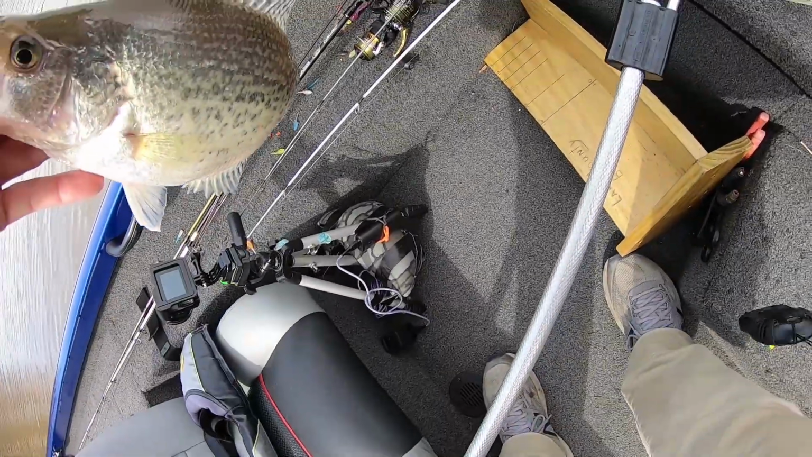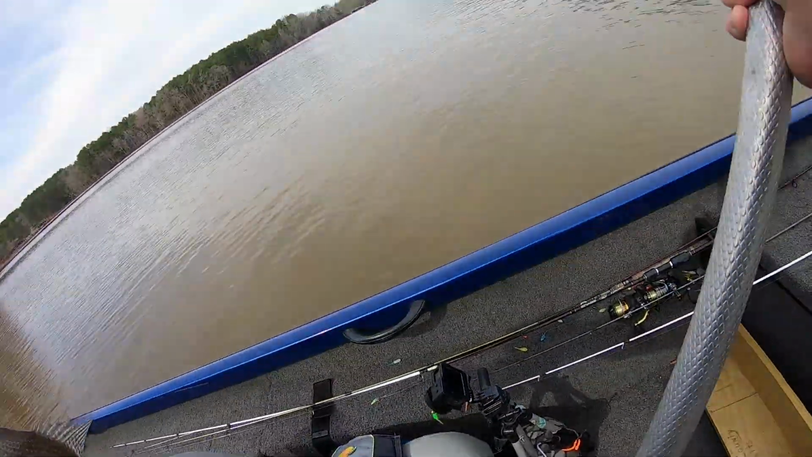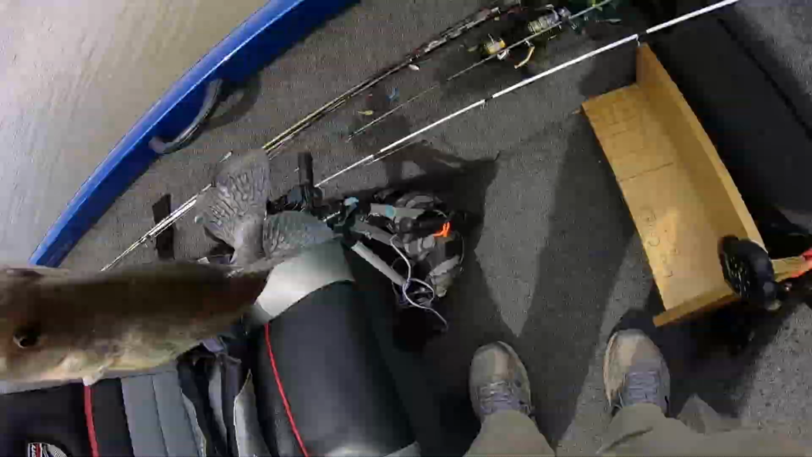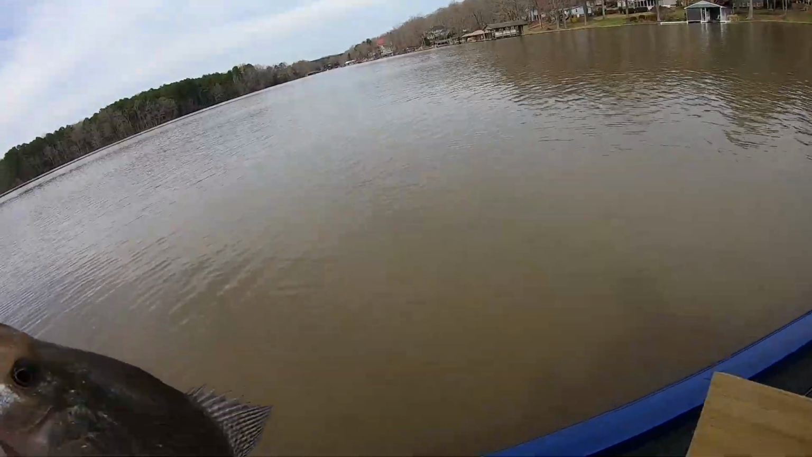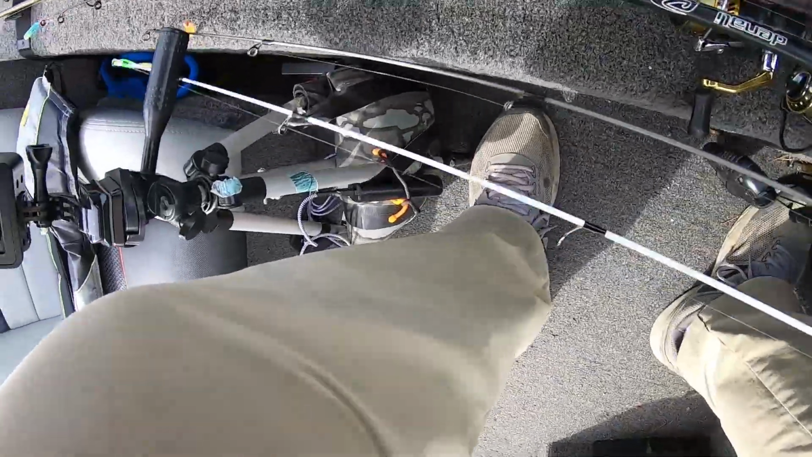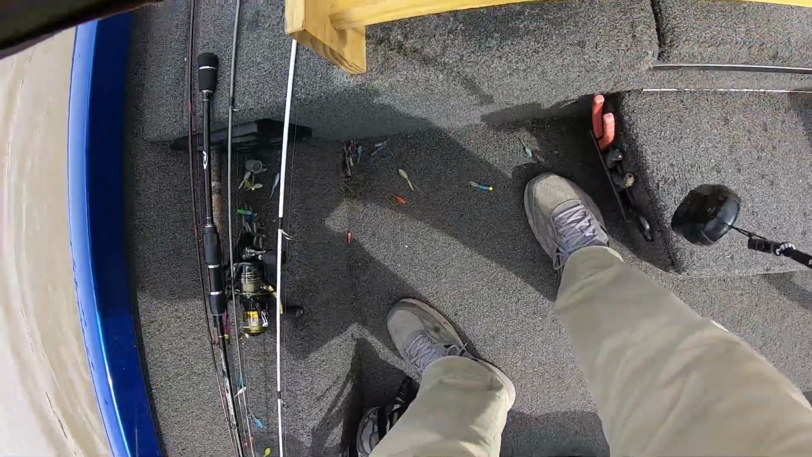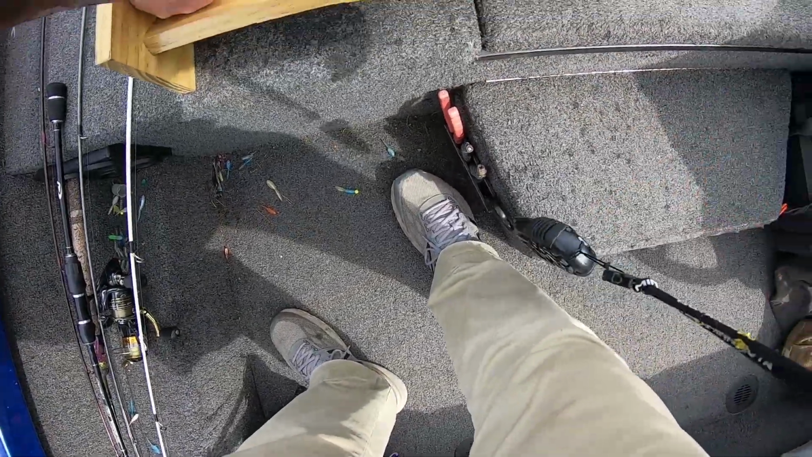I don't do it because Crappie Connection had a biologist on there one day, and they were talking about handling crappie. He said once you put them in your live well, they got a 50-50 chance of making it. So why should I put him in my live well and haul him around to the end of the day and take a picture with him? Right?